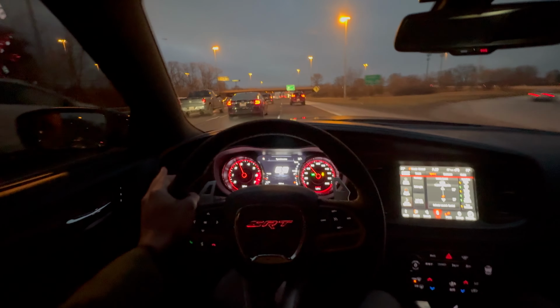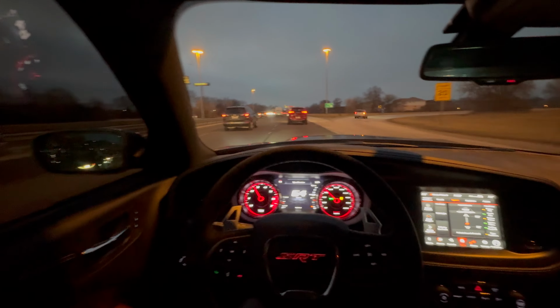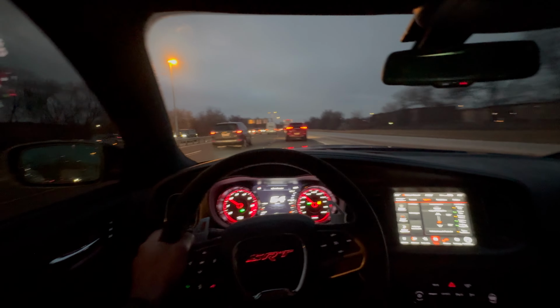This was just something quick and easy. So I'm like, man, we already driving DT, we might as well get y'all a little POV. I know I ain't got y'all a highway POV in a minute. Let me stop talking though, man. I'm rambling at this point.